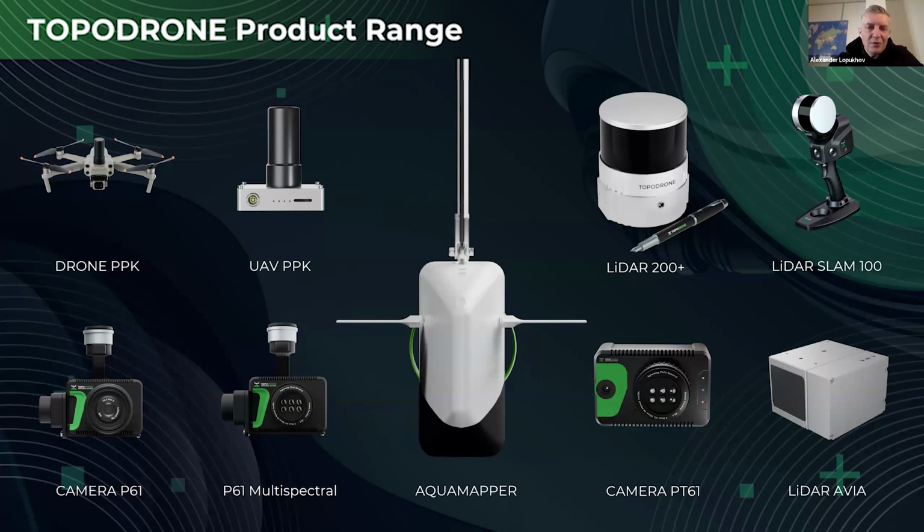Of course, there are some solutions for drones, but not for this webinar. And let's start to discuss what we have done together with INNOTECH.